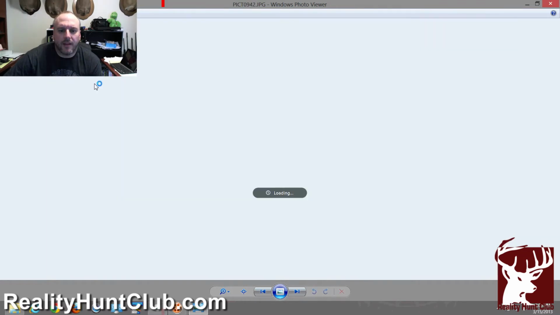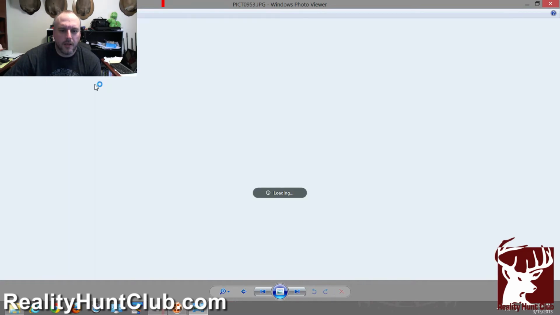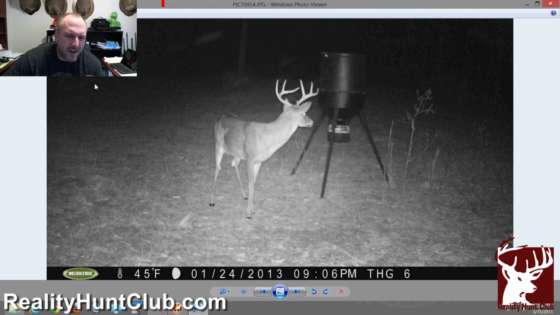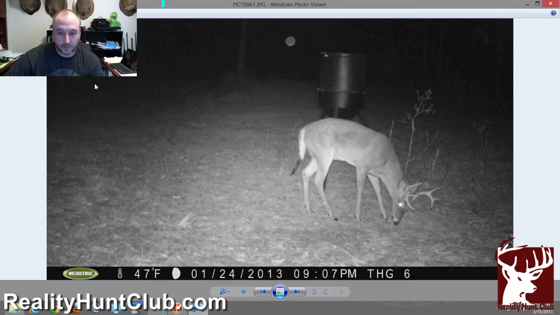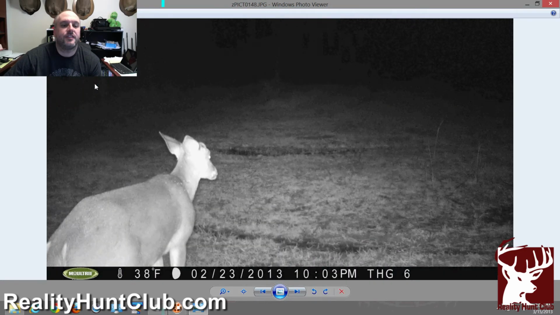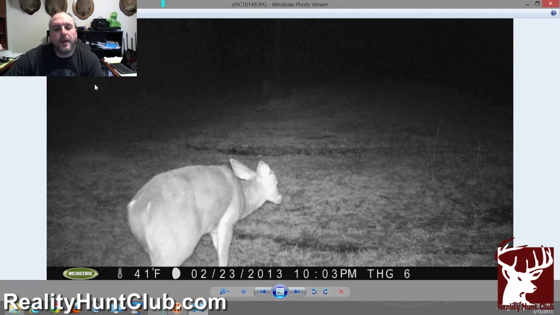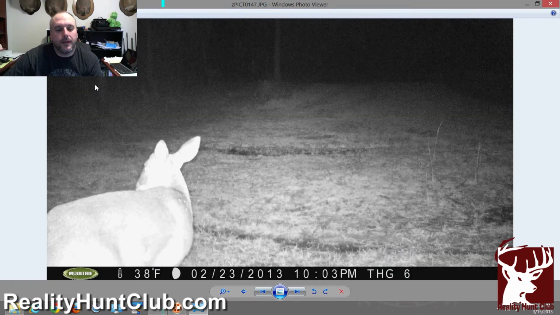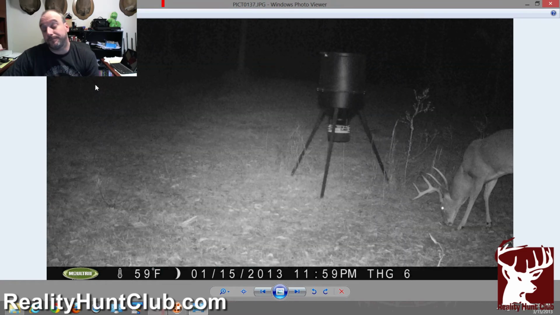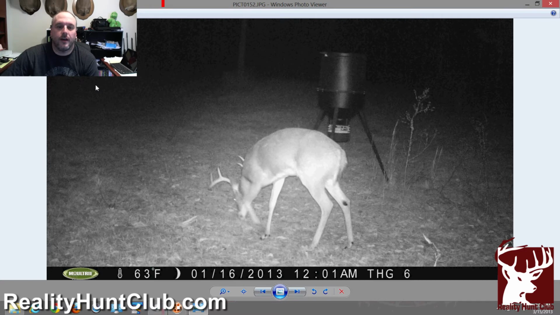And I actually think I have pictures of him without antlers. His brow tines are not that great, but he's a beautiful deer. He's got potential for next year. I think this is him on the 23rd. It's definitely a buck. You can see the pedicles on the bases. And maybe that's him, maybe it's not. I don't know. But anyway, the buck's coming to where the feeder was. We took it down because turkey season's coming up.